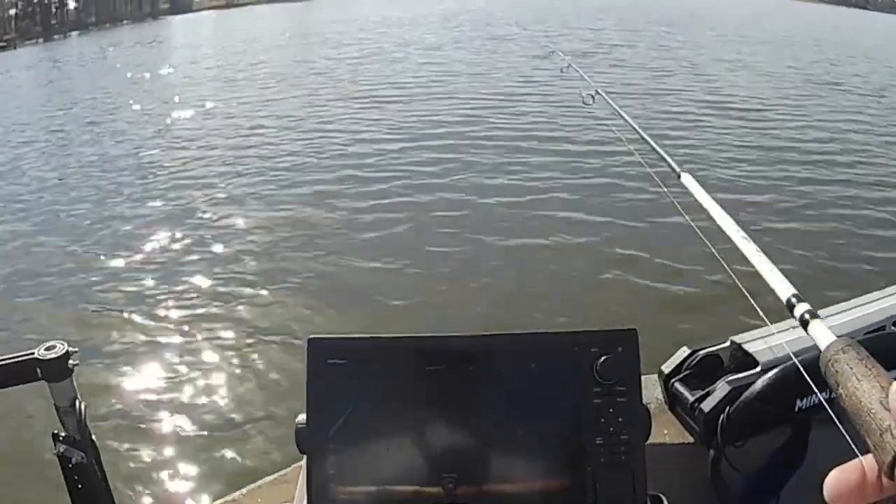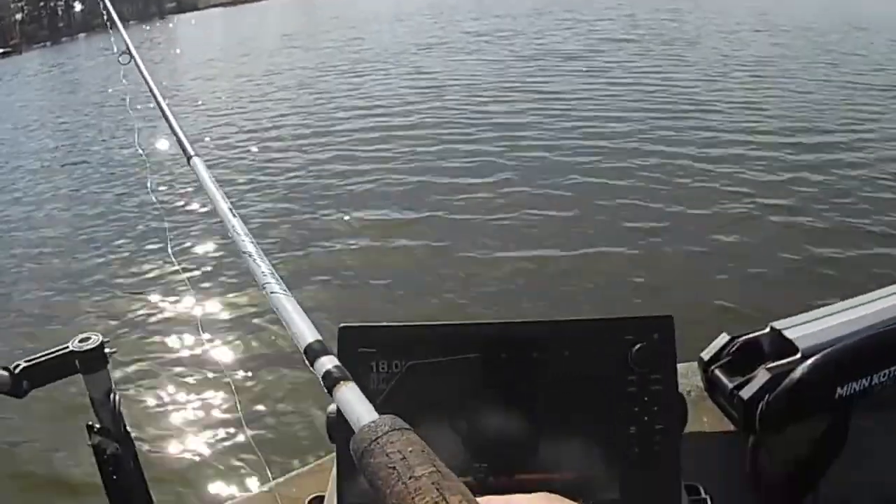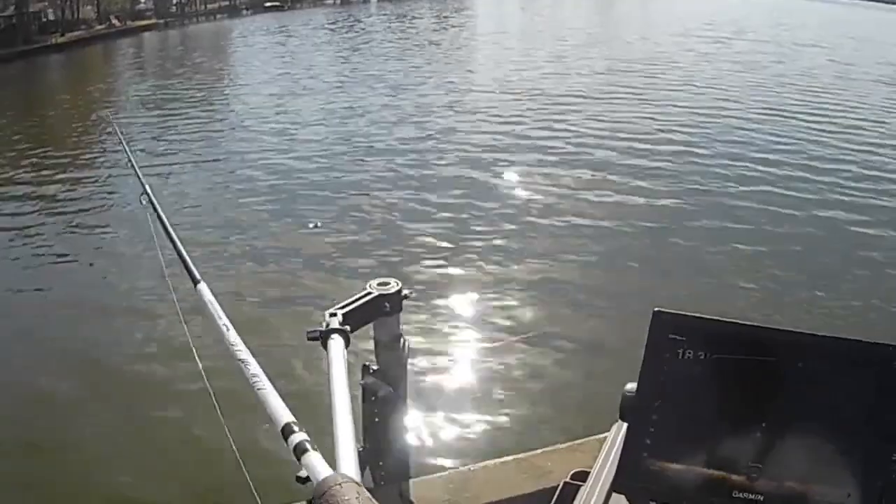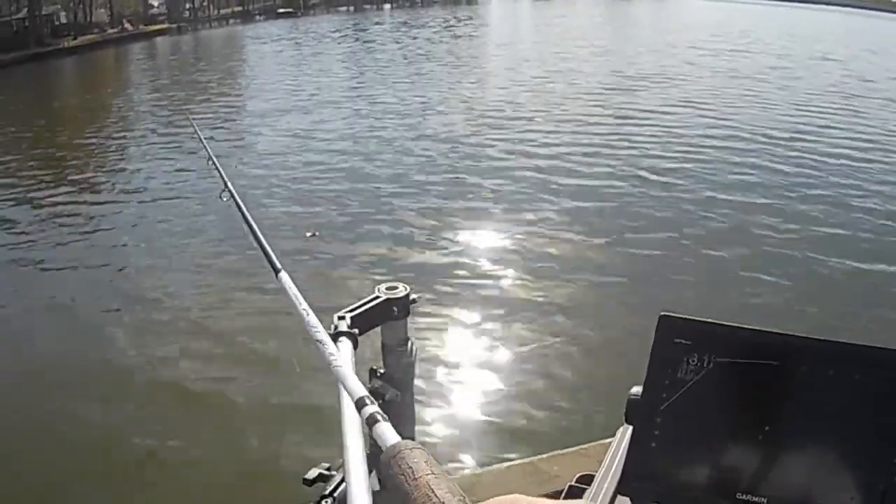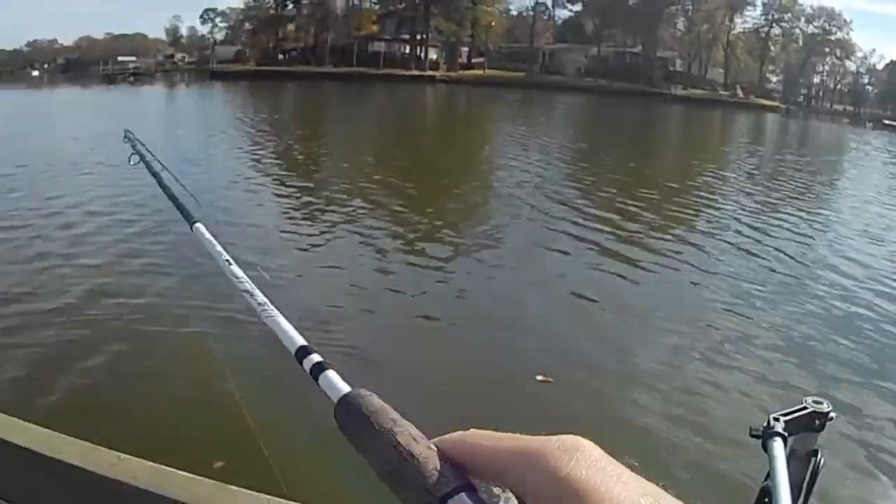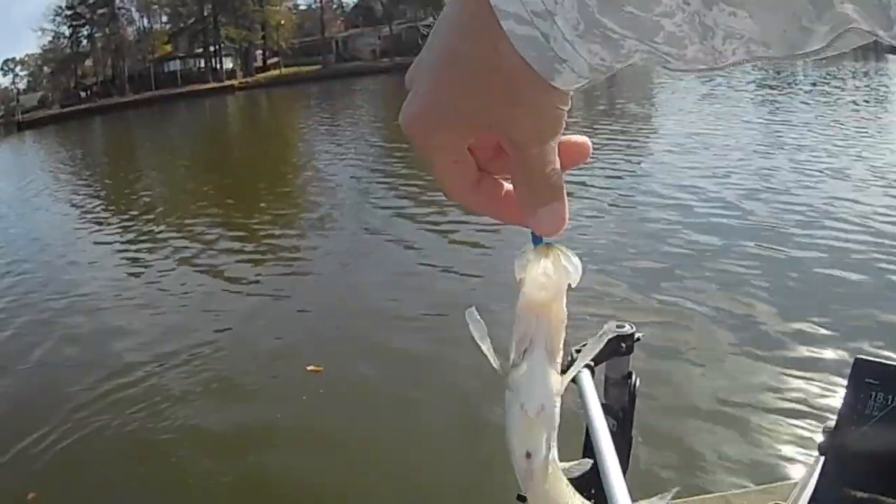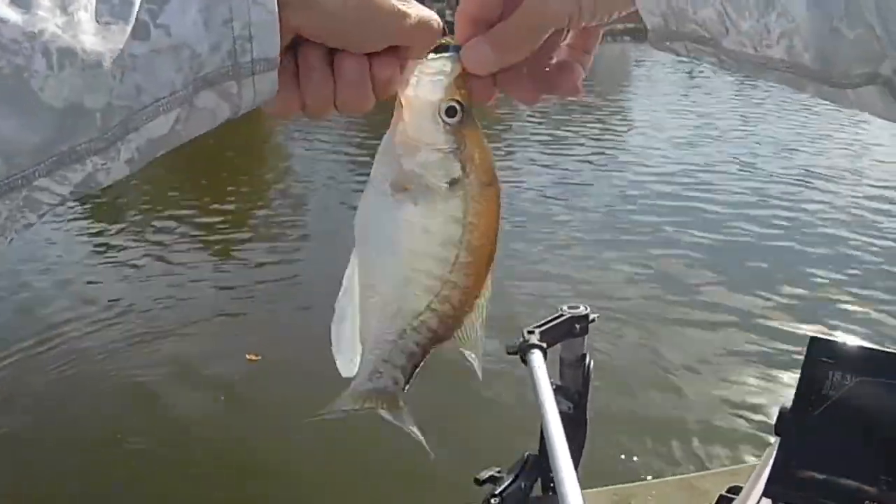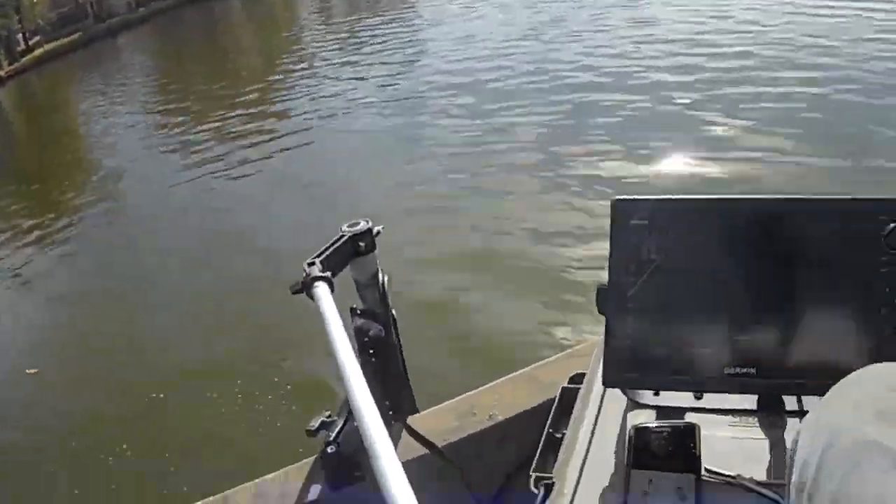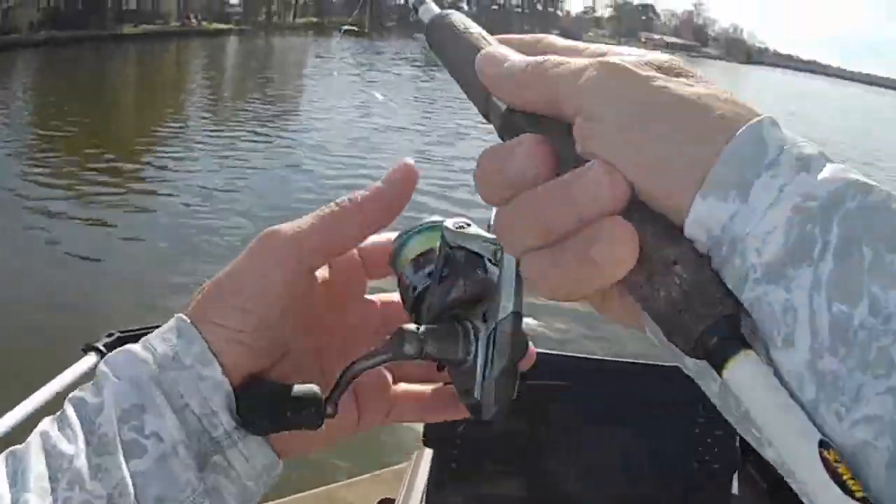They are very spooky from this trolling motor. You want to make sure you get it right by them, especially when these temperatures are getting a little cooler like they are. Oh, I got one. Dead. Boy, he'll chase it just like that when you get it right there by them. They'll run out there and get it. If you're away from them, yeah, you can forget it sometimes.